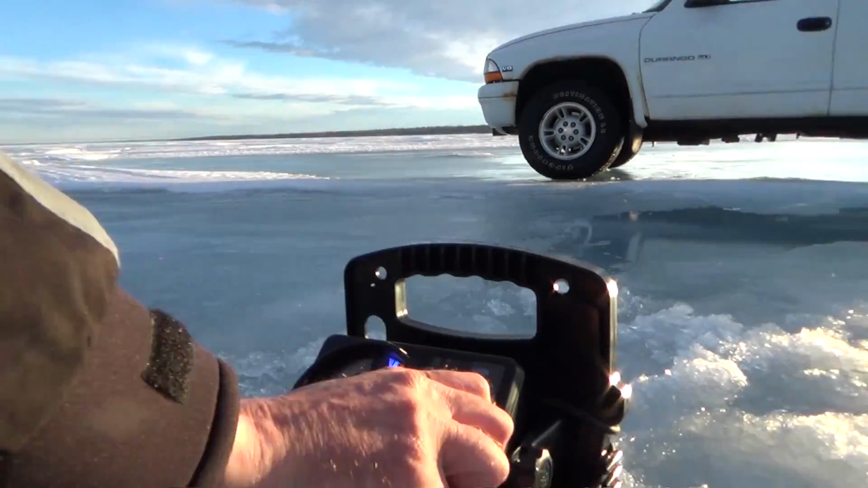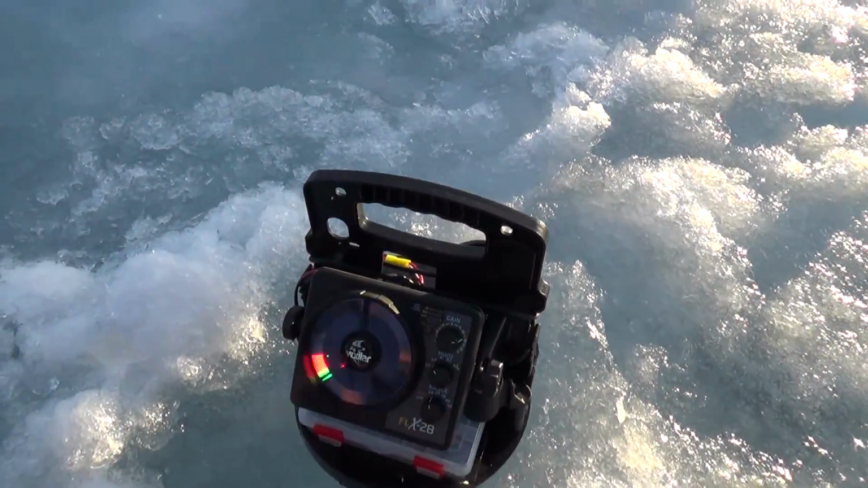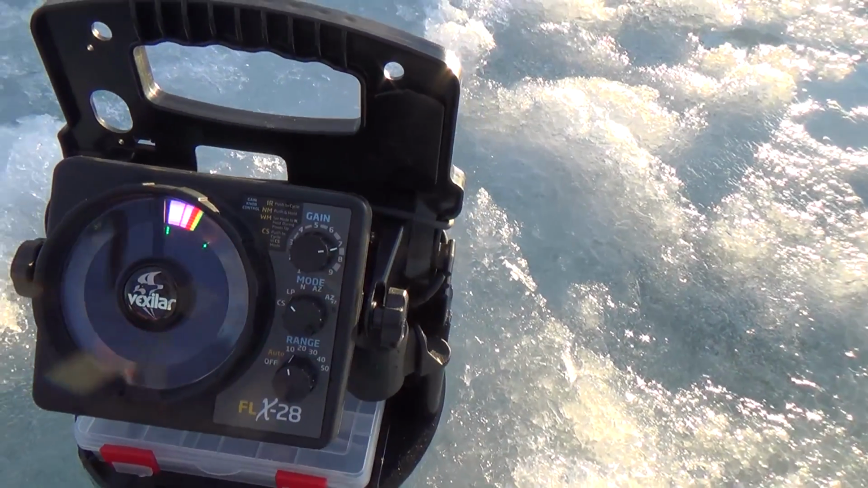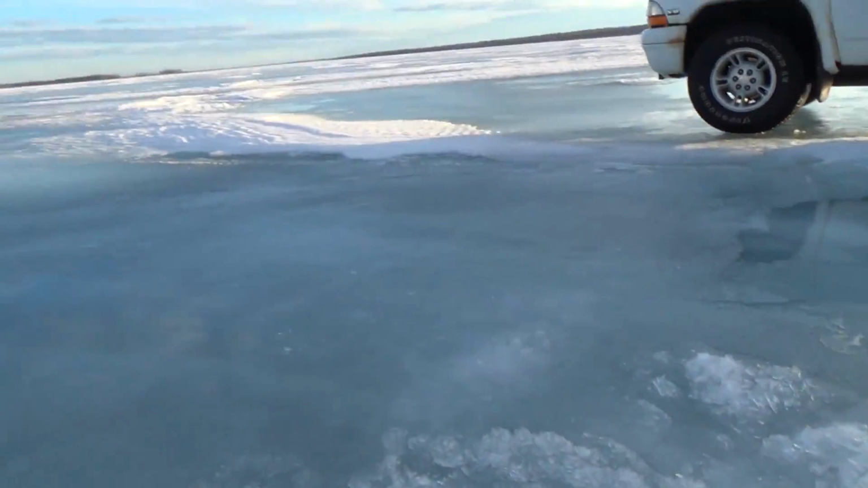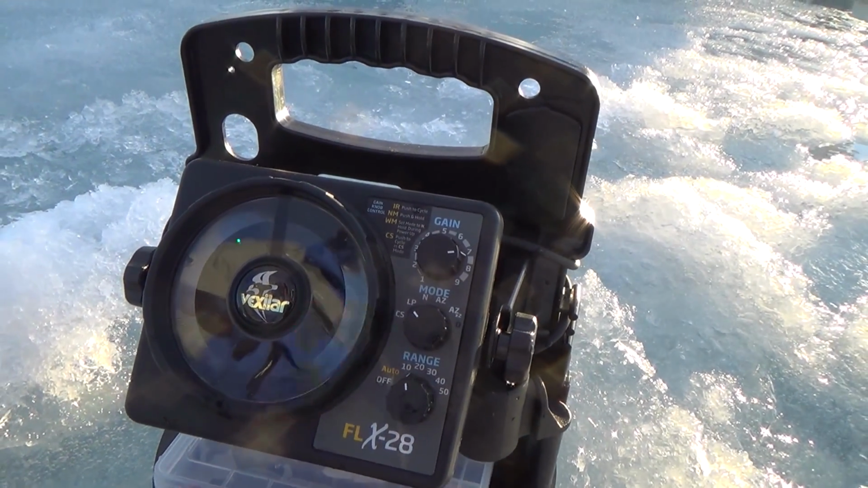So you can go from the normal power, which has a lot of clutter because we're in 4.1 feet of water now. You hit that low power mode, cuts that power down. So now you can see our bottom here. Looks like there's a little bit of maybe some weeds or fish in there. And that makes it so you can see what's going on down there, particularly when you drop your jig down. Otherwise, there would be so much clutter, you wouldn't be able to see your jig at all.